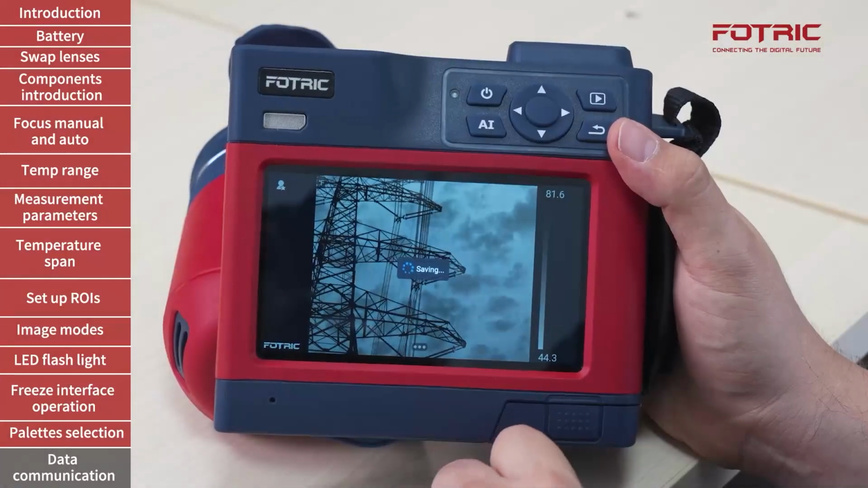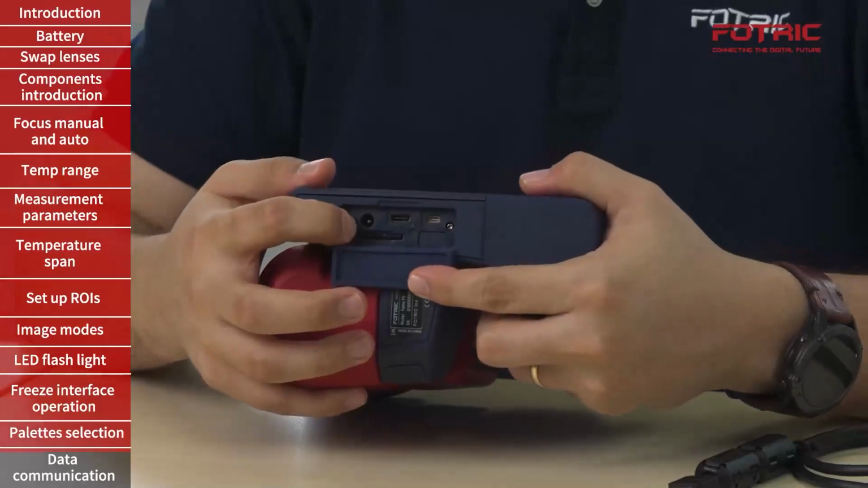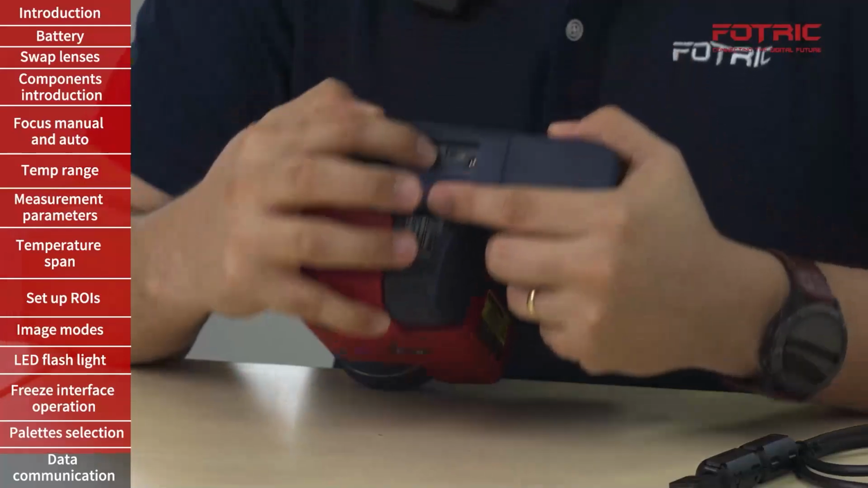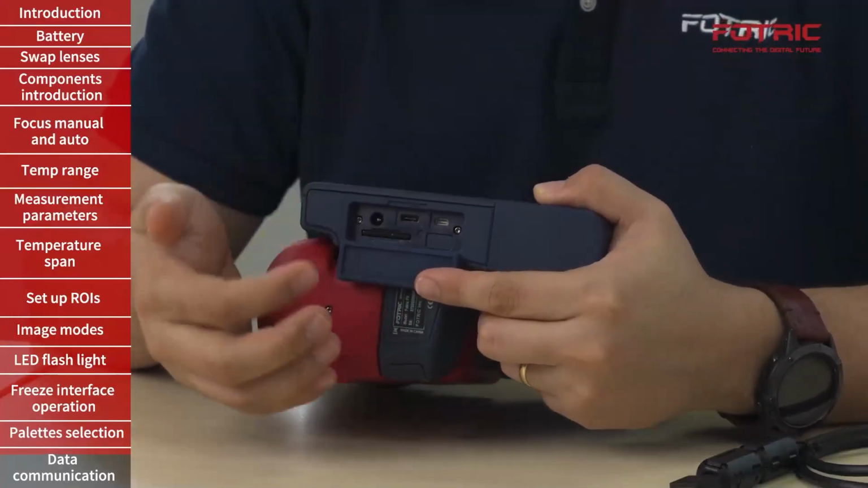I would like to show you how to access the data of your camera using different interfaces. First of all, we're going to go to the bottom part of the camera where we can see the connection interfaces. We're going to see a power charging interface. We will also have a USB-C. We will have a mini HDMI, and lastly our SD card slot.